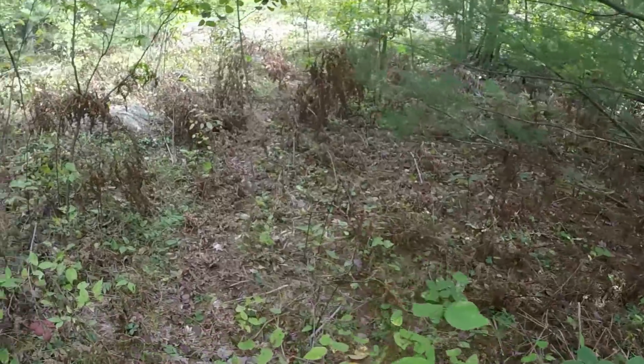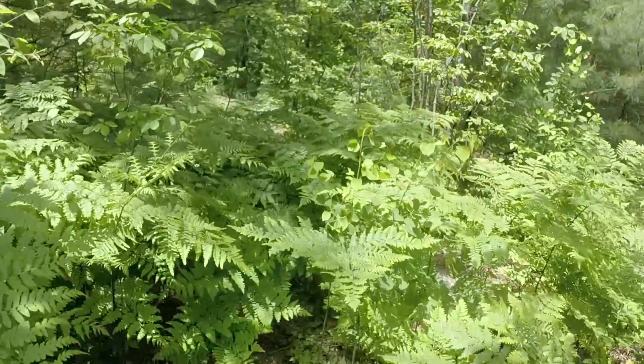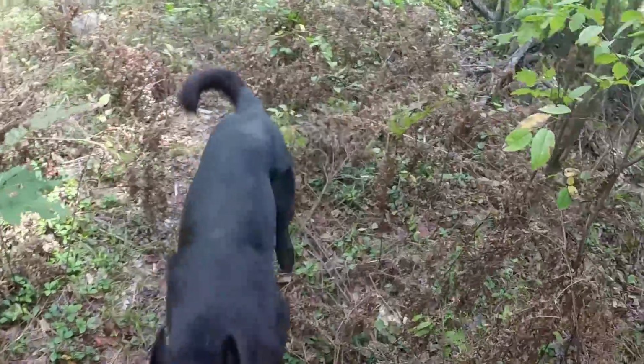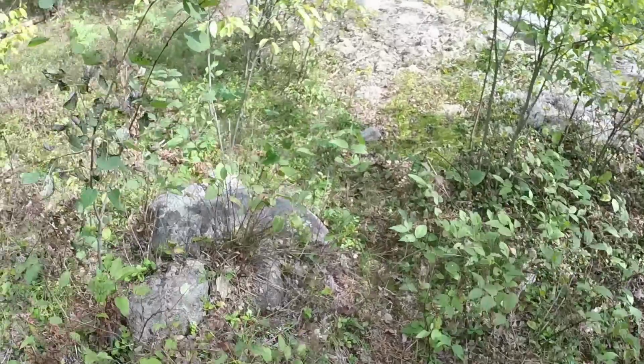This underbrush through here used to be up to my chest, and you couldn't even see your way through here. But it's all started to die away. It's getting into that really good time of year for fall hiking.